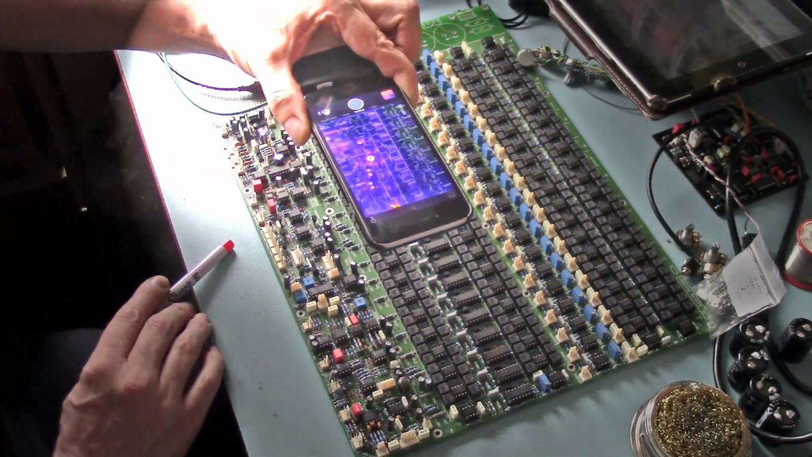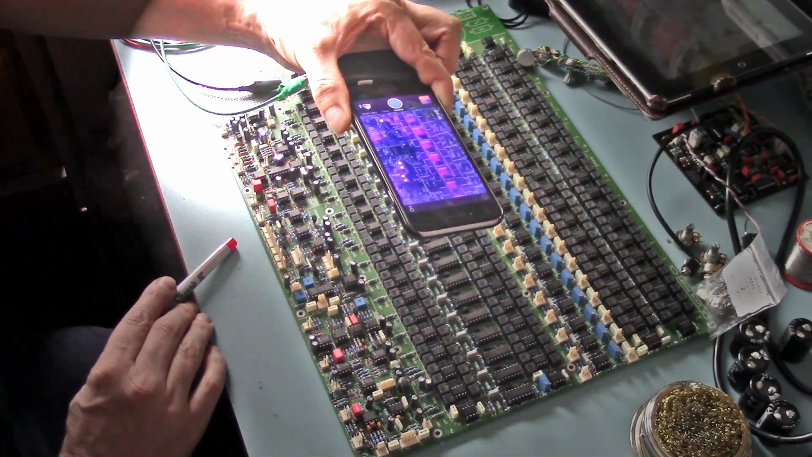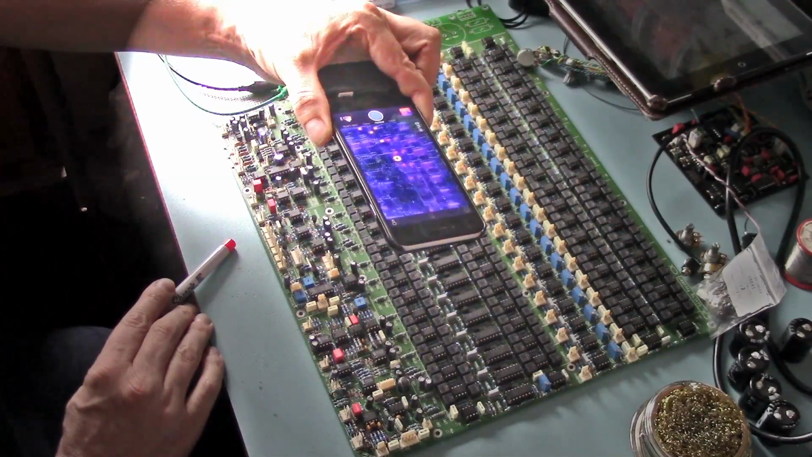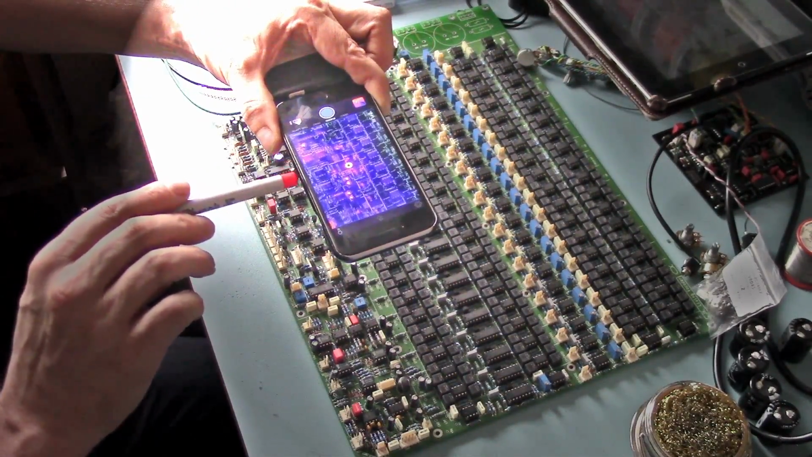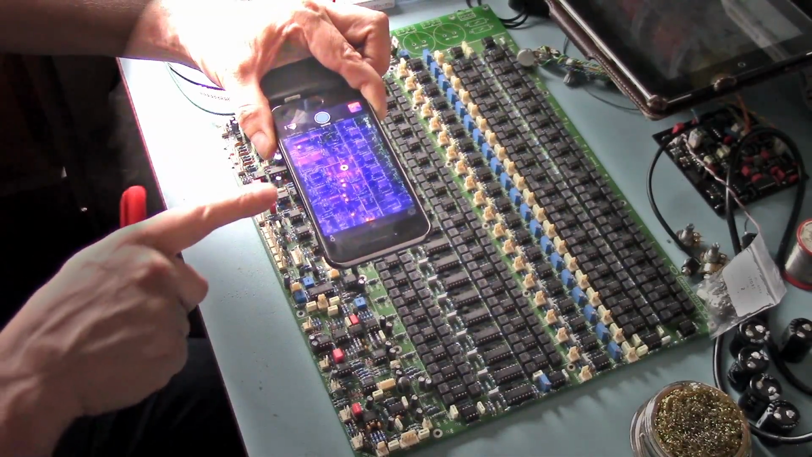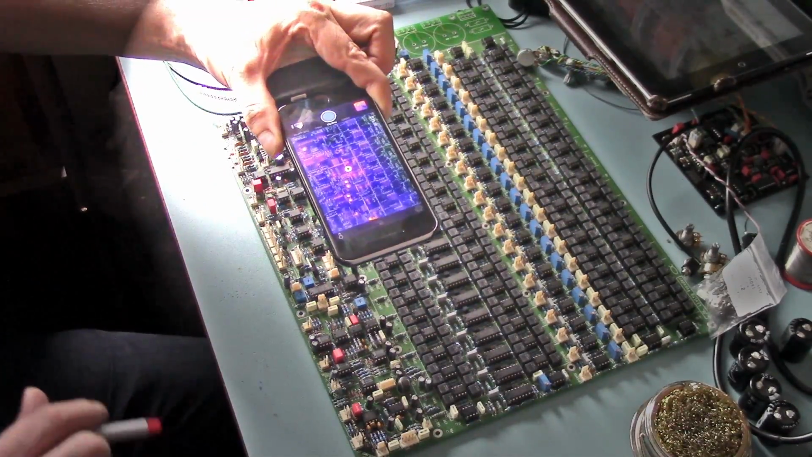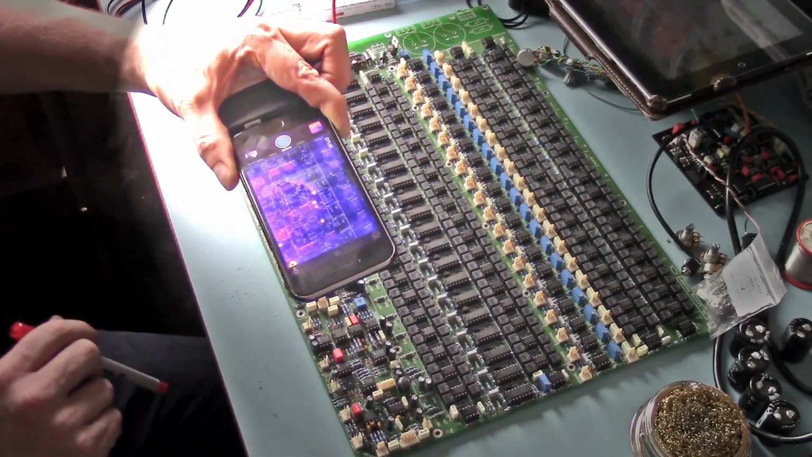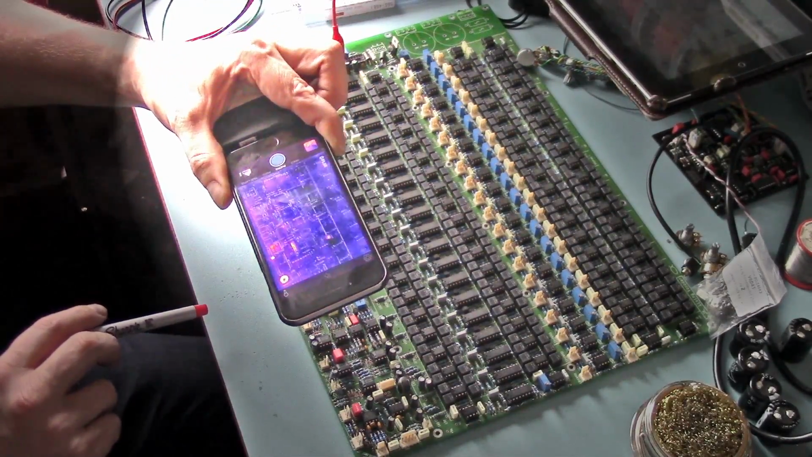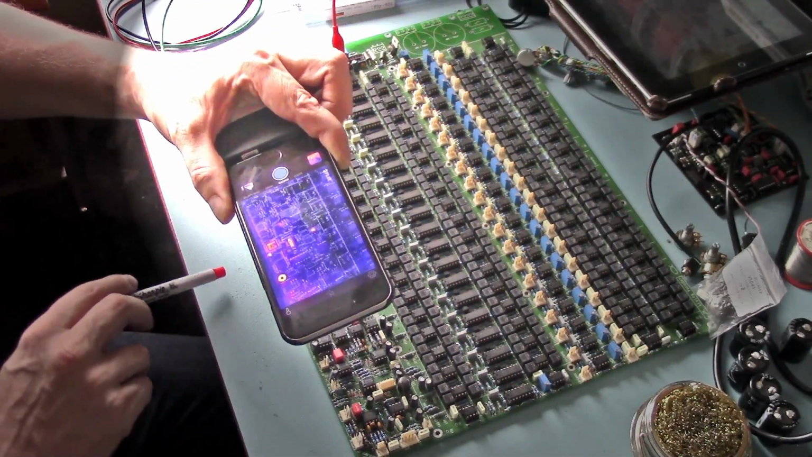So if I move the angle, it disappears. It's not actually there. It's giving a false reading. Now that would happen with any thermal imaging camera, not just the Flir One. Whatever you've got, it's going to do the same because it can only read what's coming off this. So yeah, don't be too alarmed if you see that.